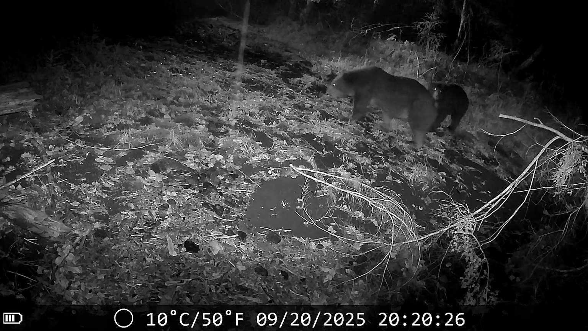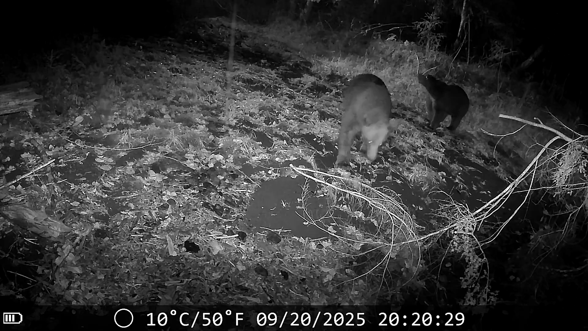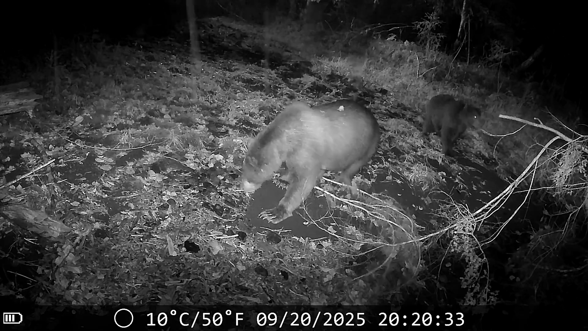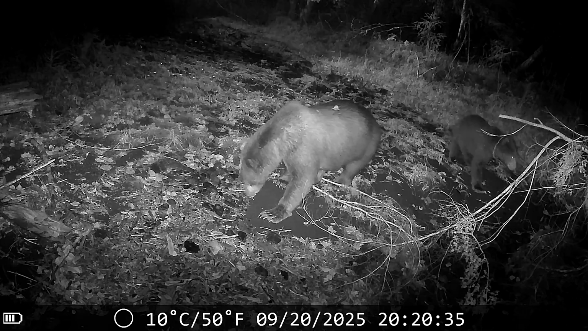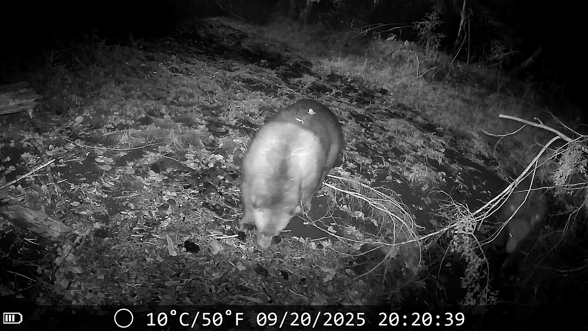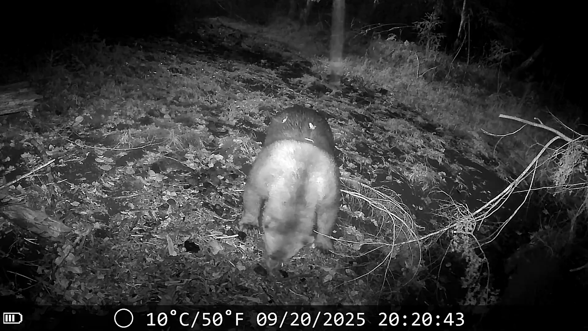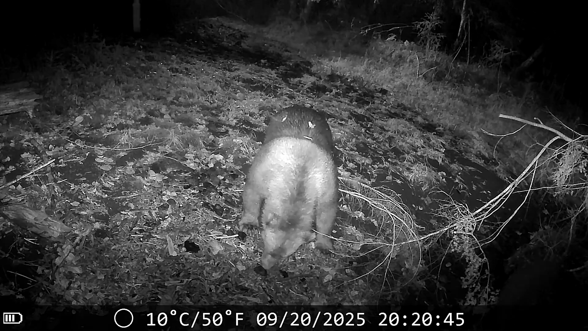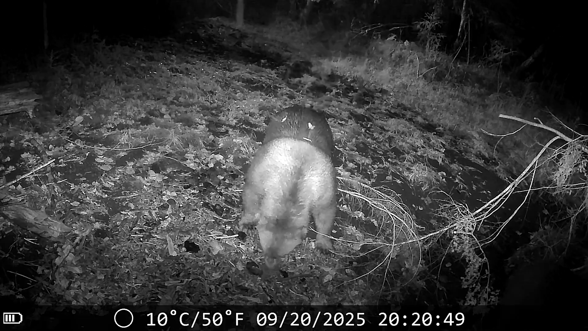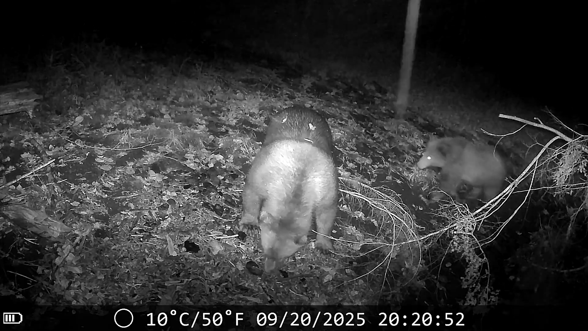Oh, here's a big old boy here. Or I should say that's a big female, I think. She's got, looks like, a smaller cub. Yeah, that's about a 2-year-old, almost 3-year-old cub, I would think. I don't know a whole lot about these bears, but you can tell by the screen that it's pouring down rain. Adds the ambience to the video, huh? Yeah, here comes the cub again.